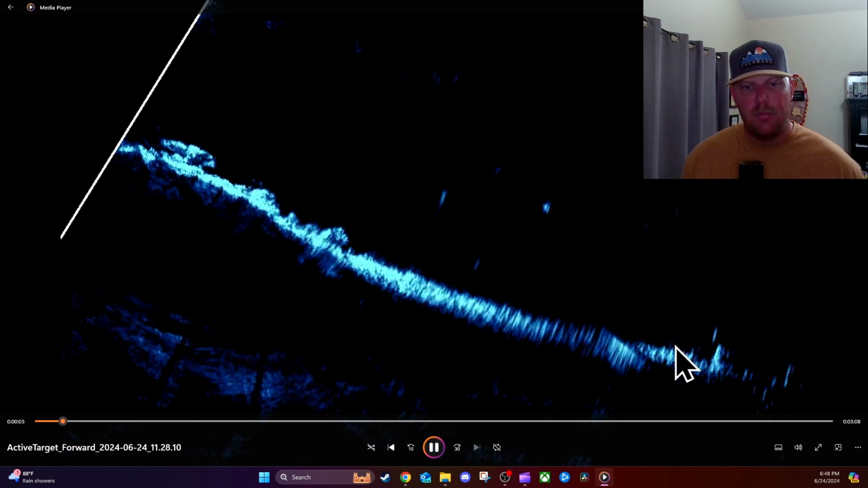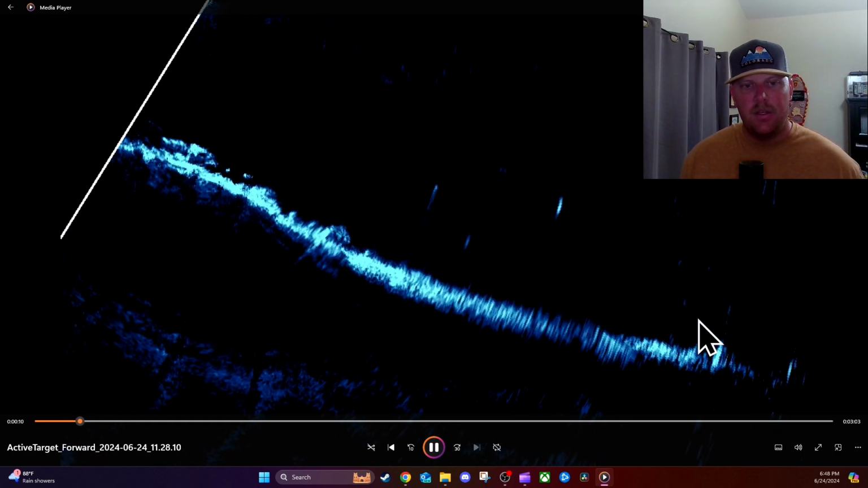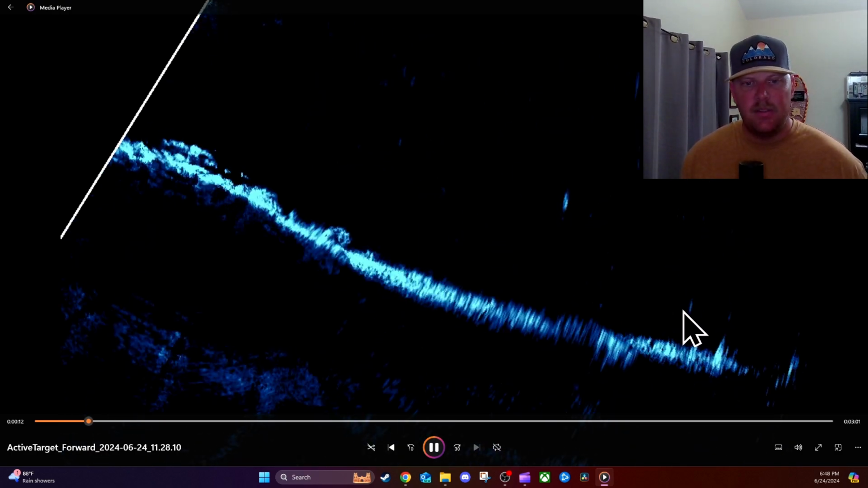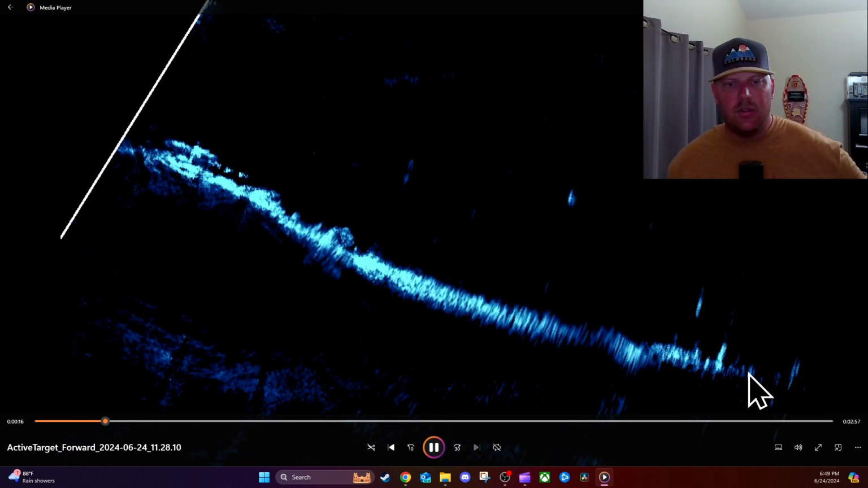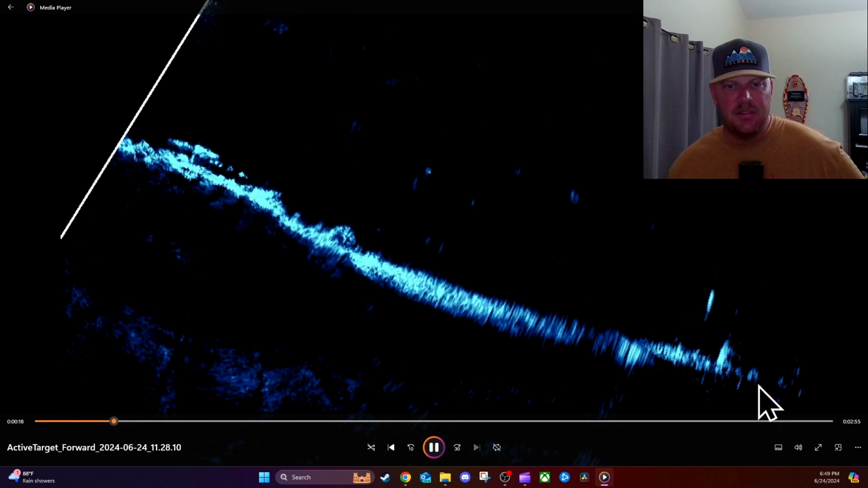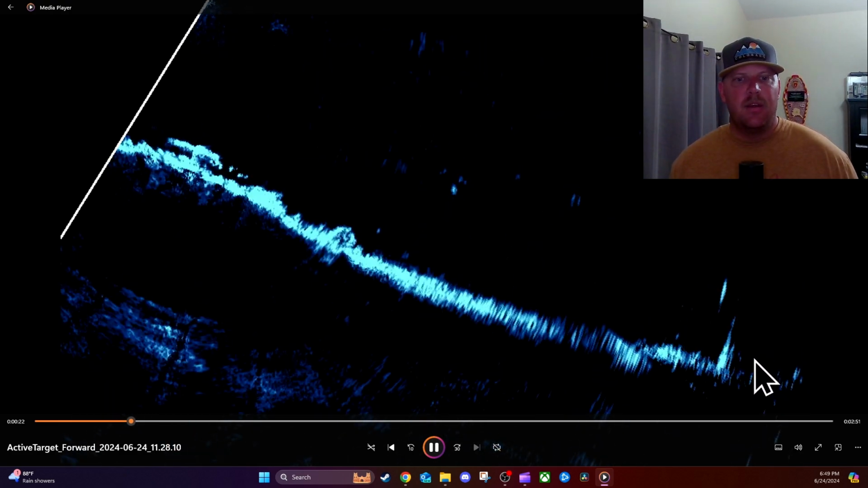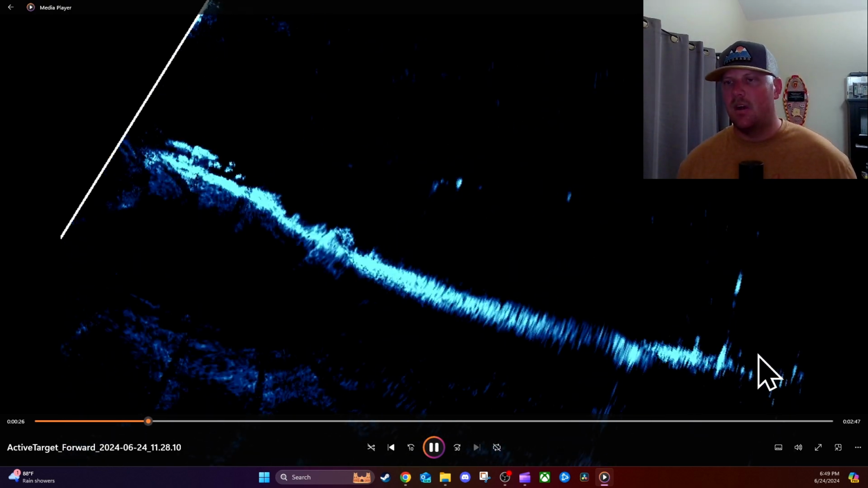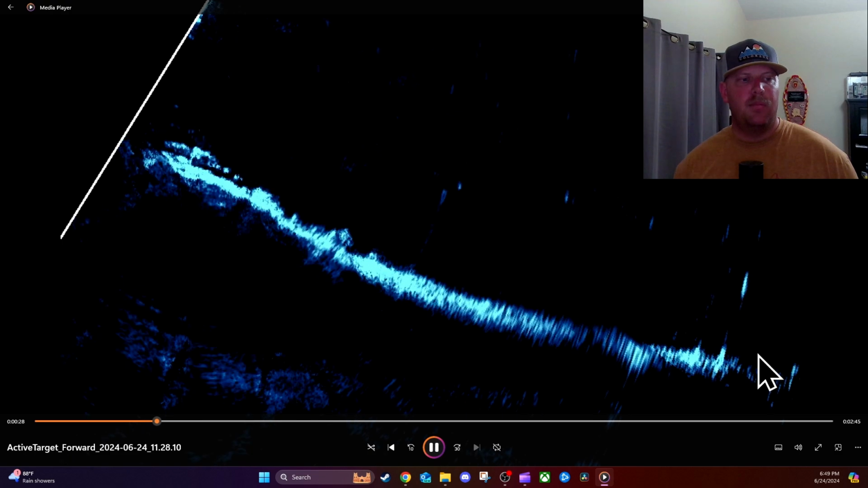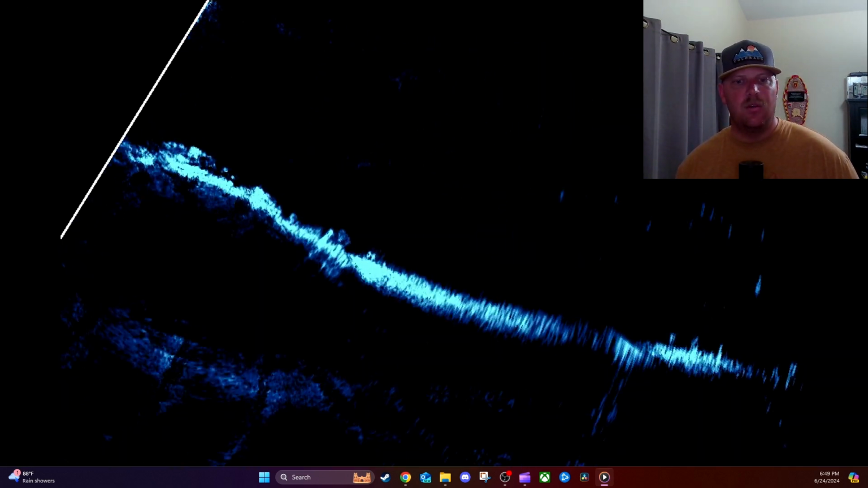A couple fish are appearing down on the bottom in front of it, some fish suspended above it, and even another hard return out here. It's probably another rock or whatever this is. And I throw out there, this is about 70 feet away, and I drag my Carolina rig by this, and I pull 2 fish off of that. Both keepers here, just over 15 inches. So, I mean, we're not